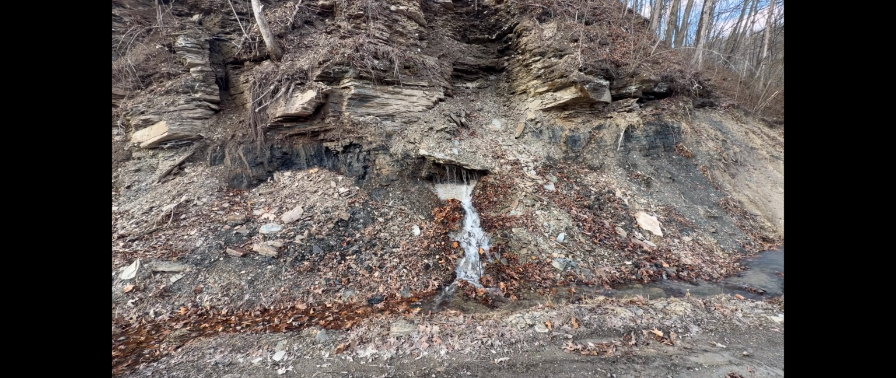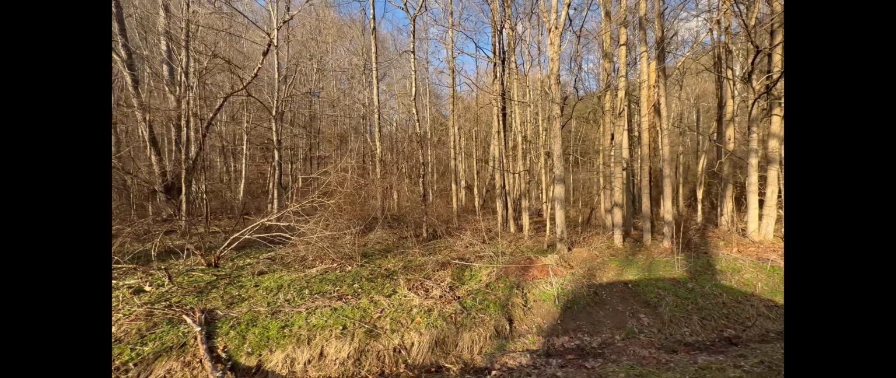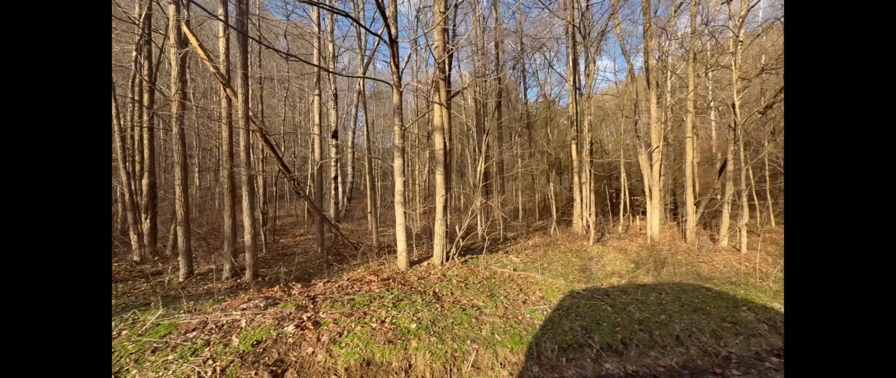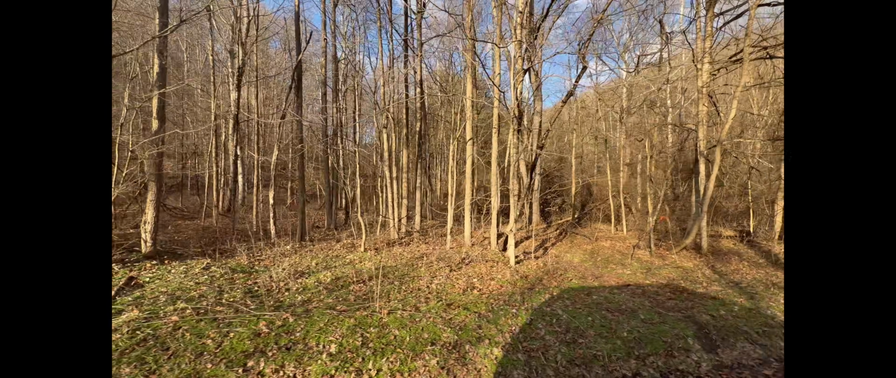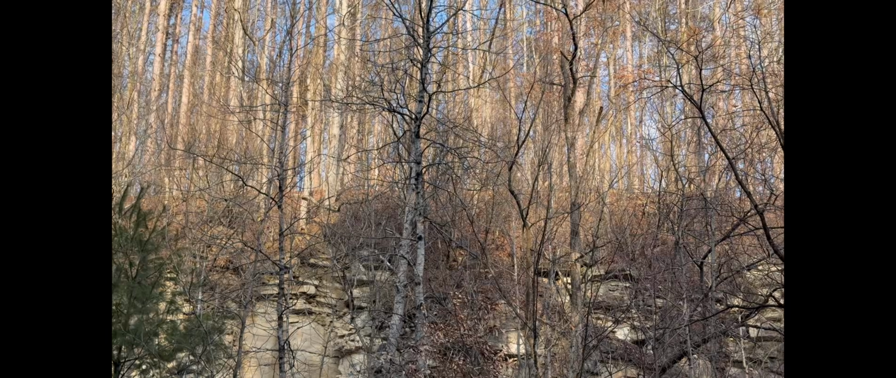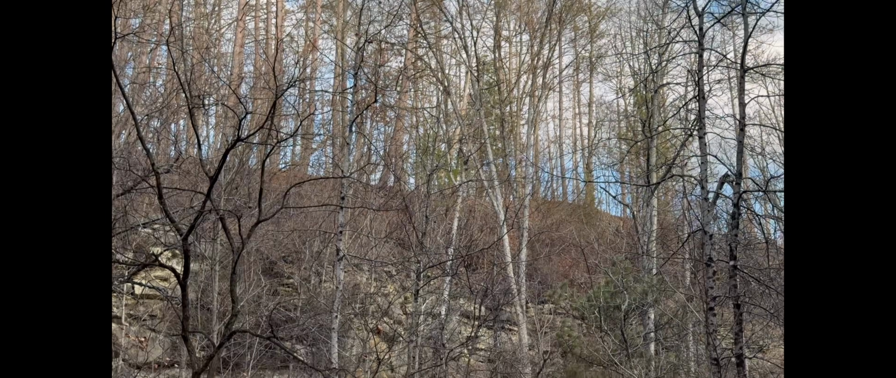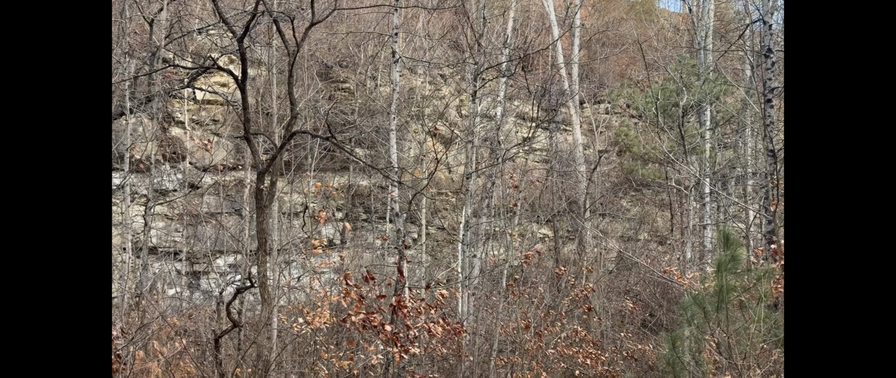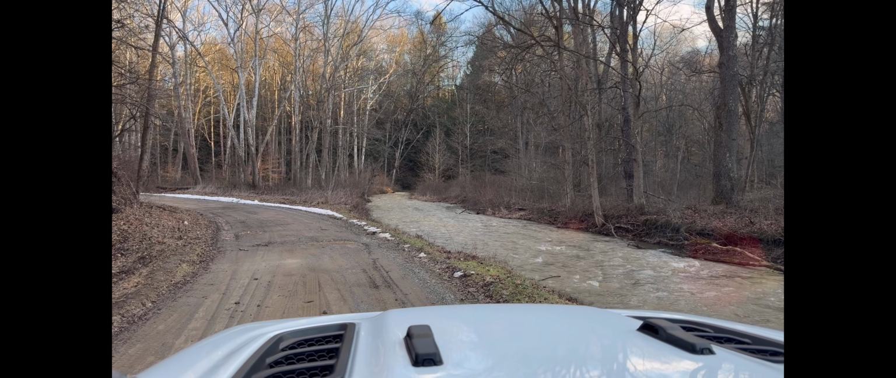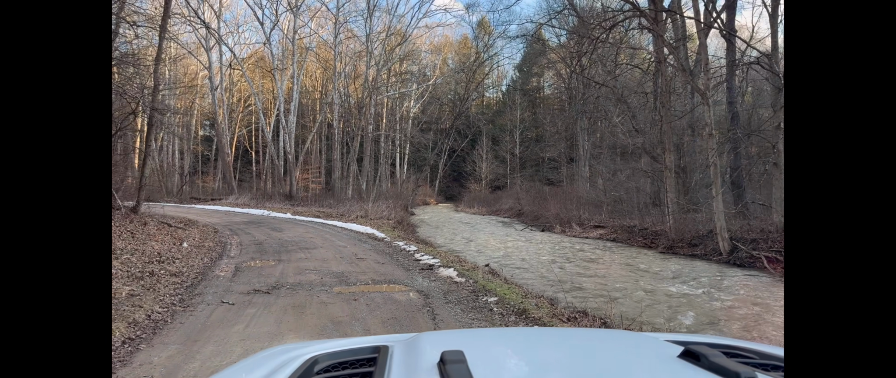That's awesome. There was just up there before that bend in the creek, there was some deer crossing.